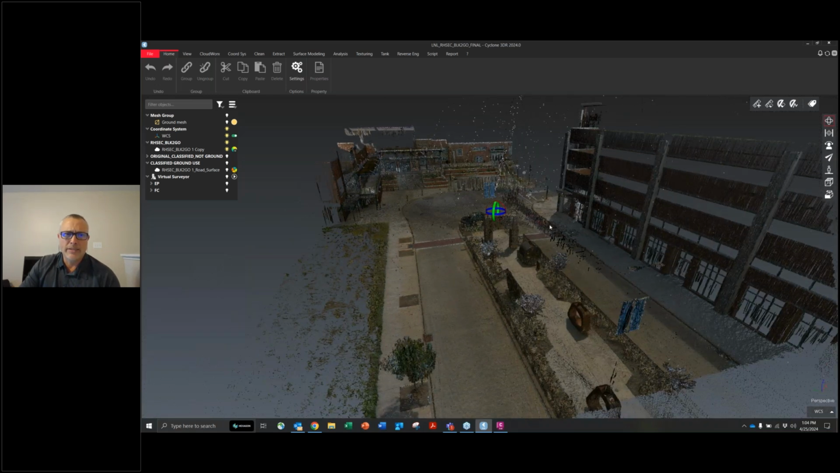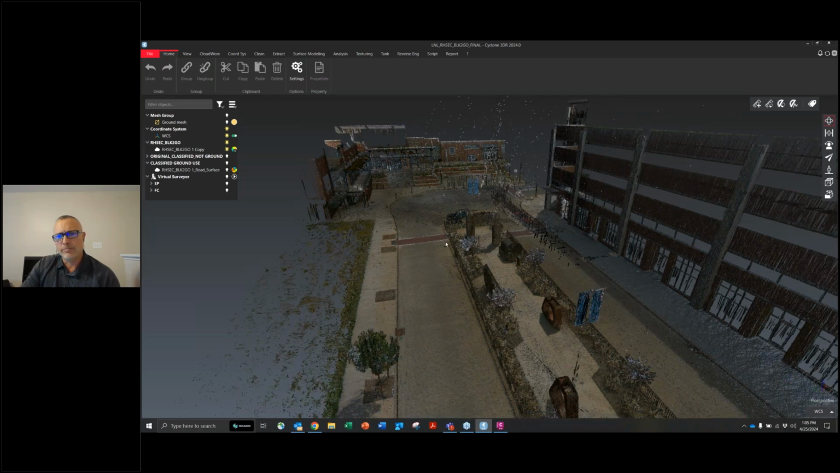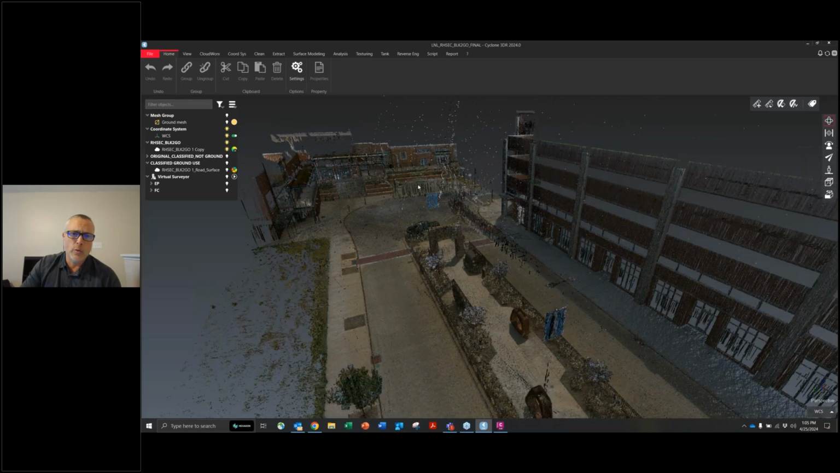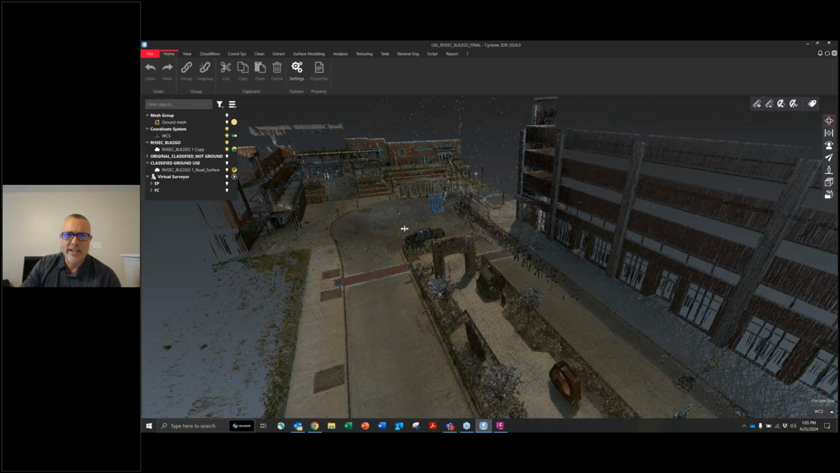So this sample data set I have today is actually from a BLK2GO. This is one of our handheld scanning products that we sell. It scans roughly about 420,000 points per second. Very quick, roughly a centimeter accuracy.